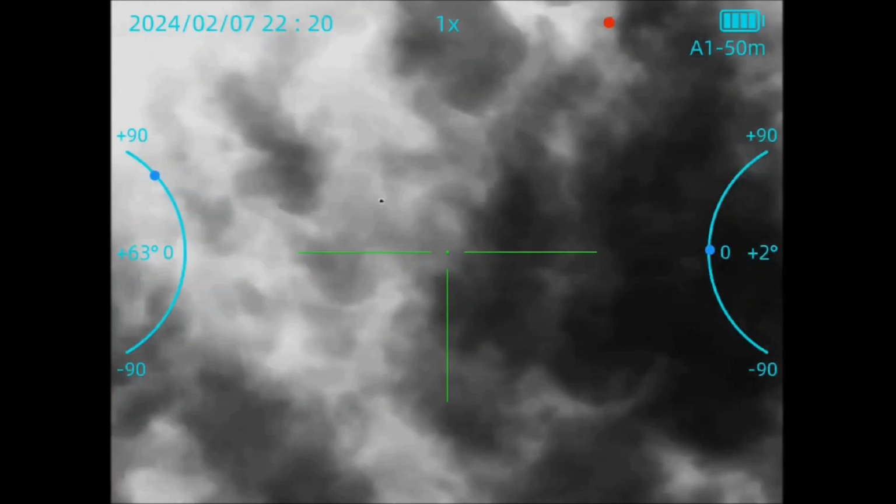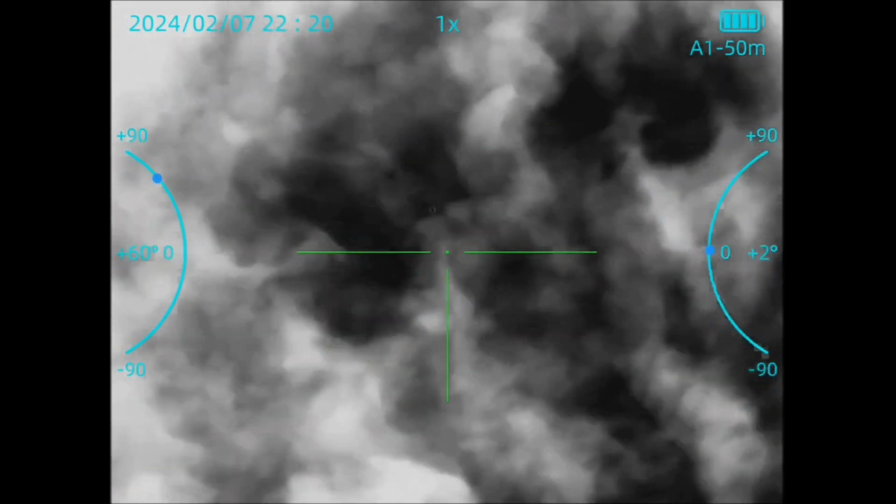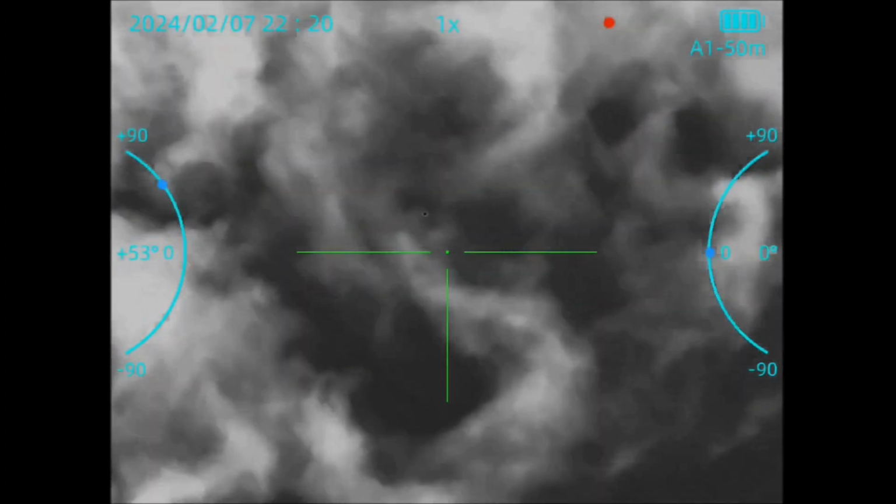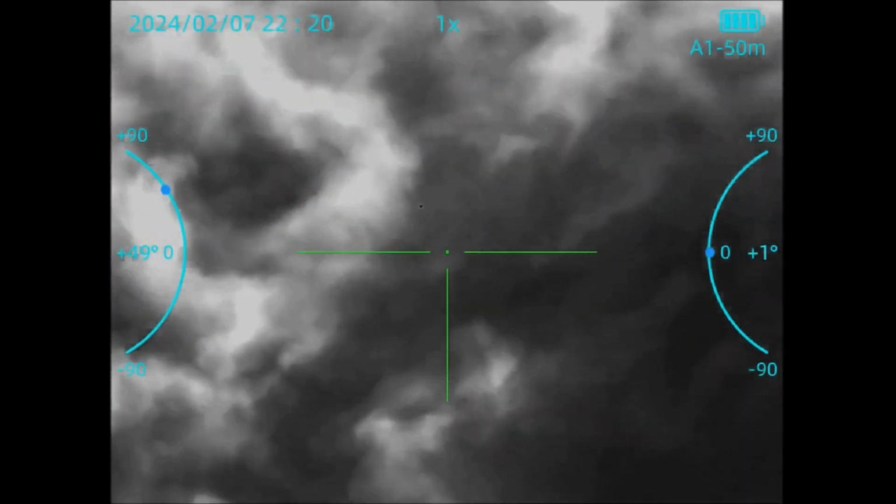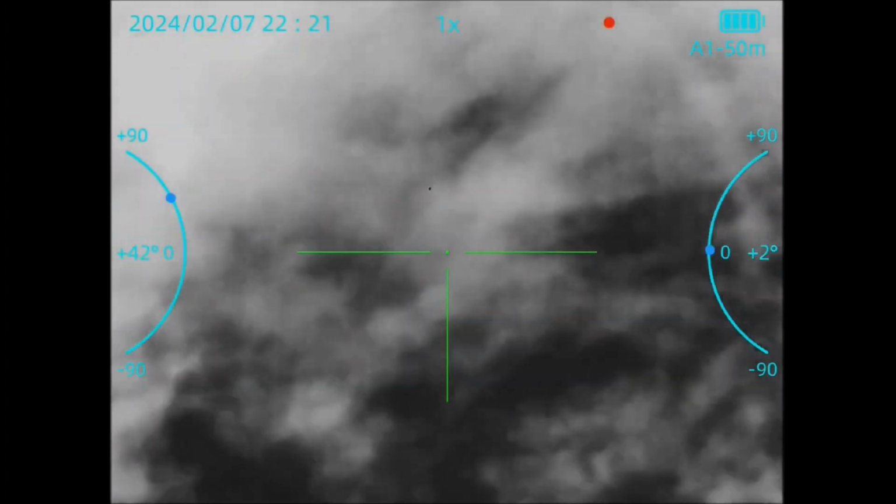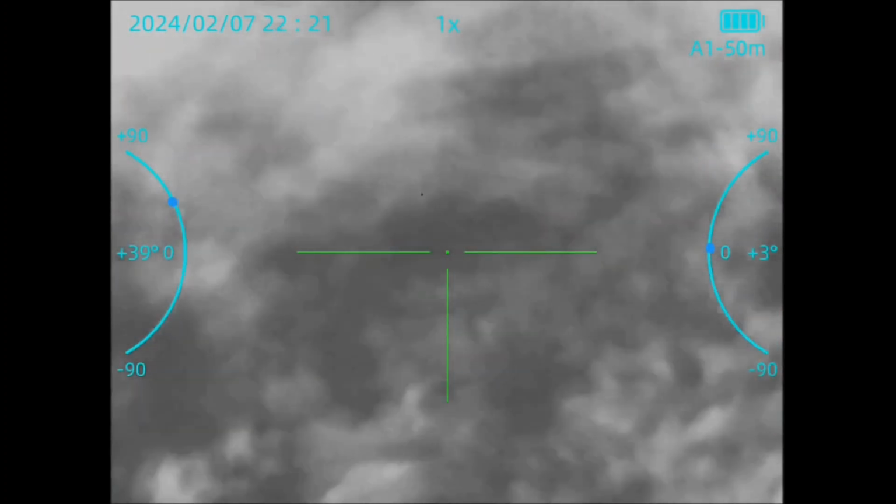And here it is again. So, like I said, I don't know what this is. It was a really cloudy night. You can see the different contrasts in the cloud, the heat and the coolness of the clouds, water, I don't know. But this thing is really hauling butt.